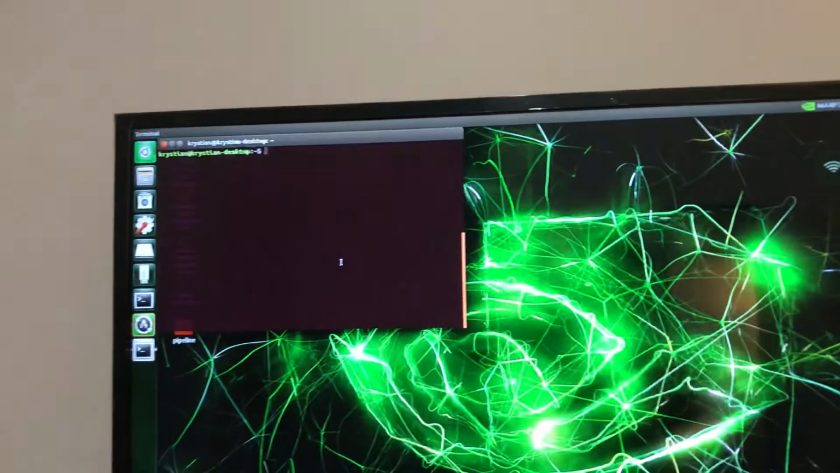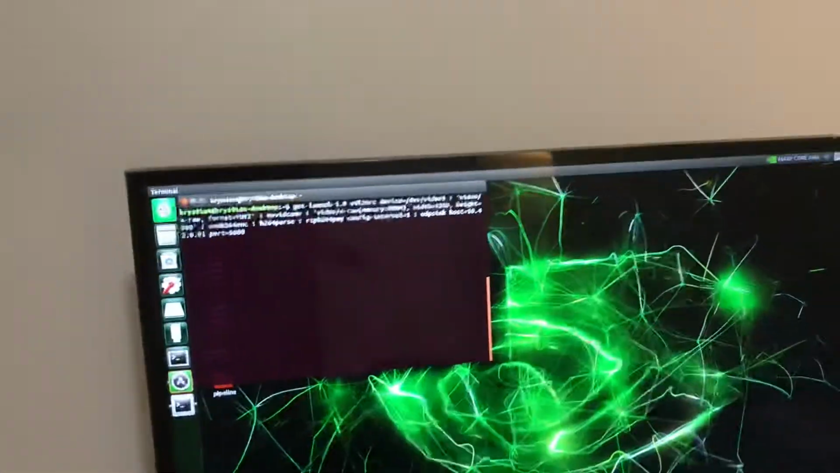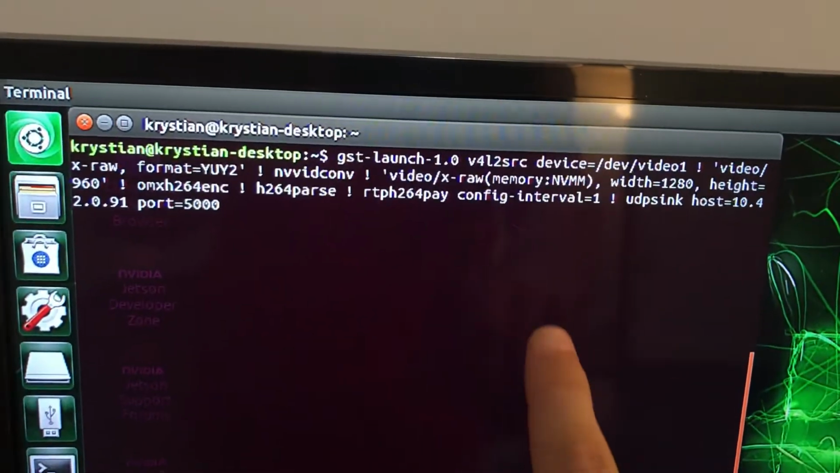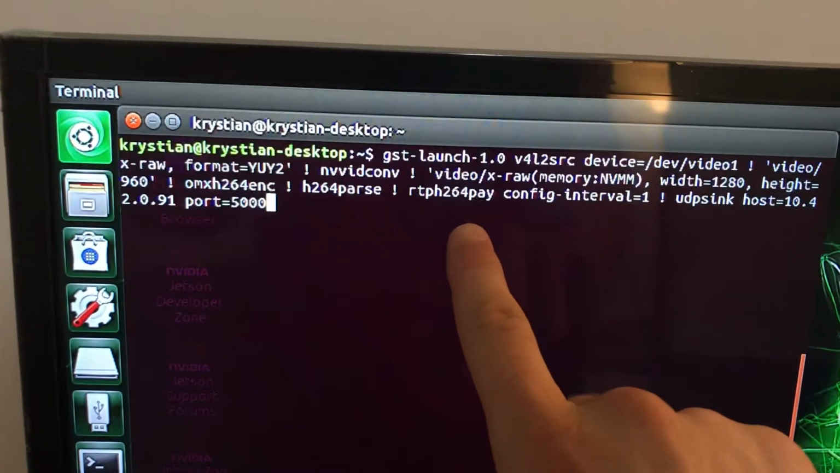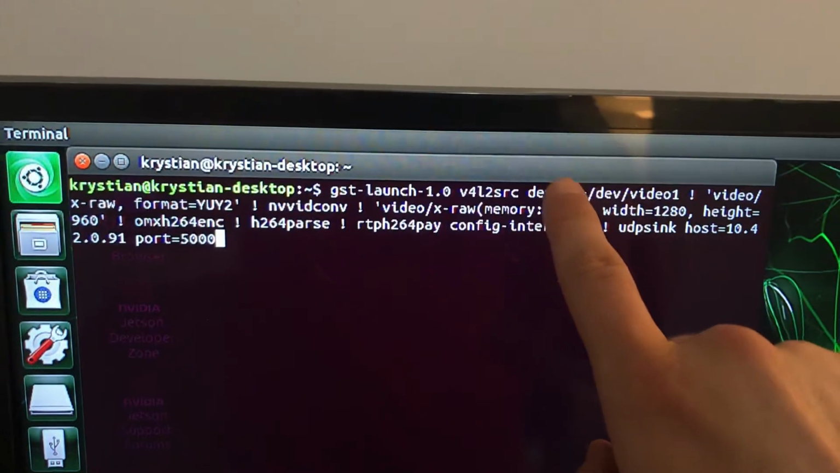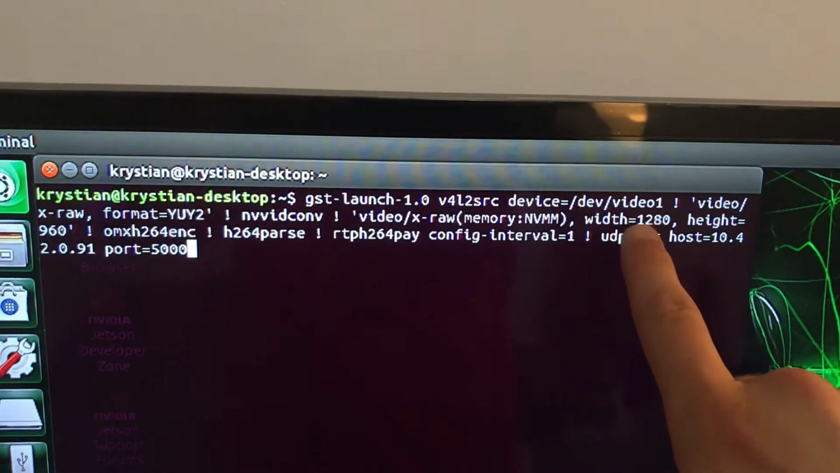Awesome. Now I will generate this pipeline. I'm using GStreamer, with a Video for Linux 2 source, device. The camera is at video 1.